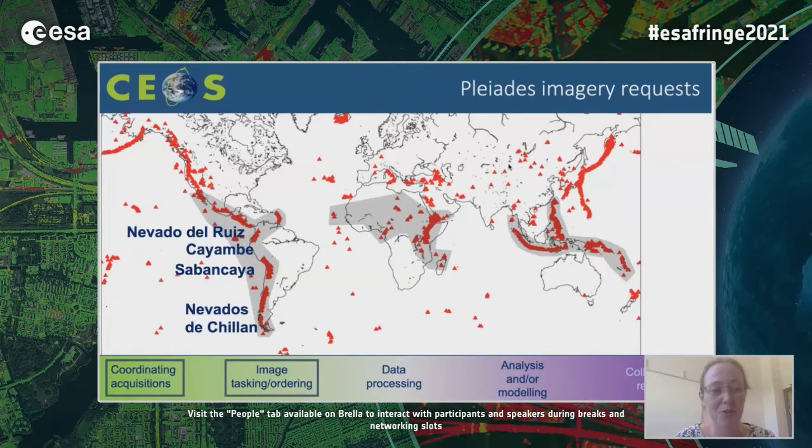Pleiades imagery so far we've acquired or requested primarily over volcanoes in Latin America, and the particularly exciting result from the last couple of years is from Nevados de Chillán, where it's been used to produce different digital elevation models showing the progression of lava flow emplacement over the volcano, and allowed some estimations of effusion rate.